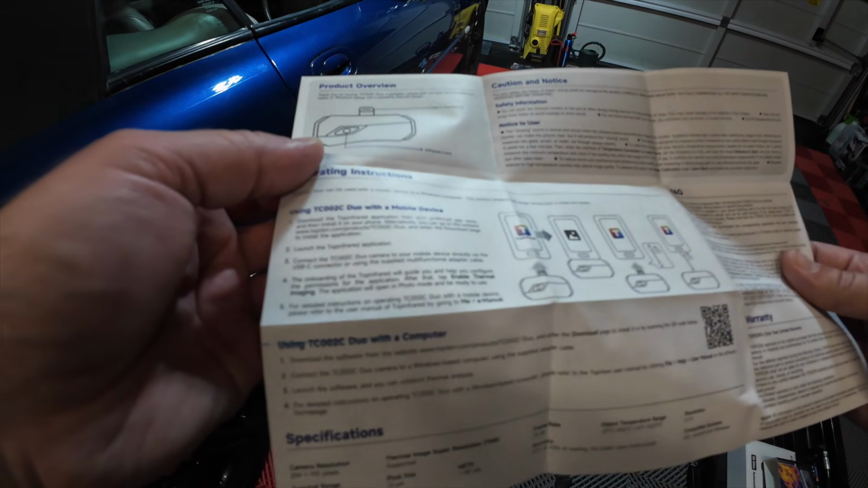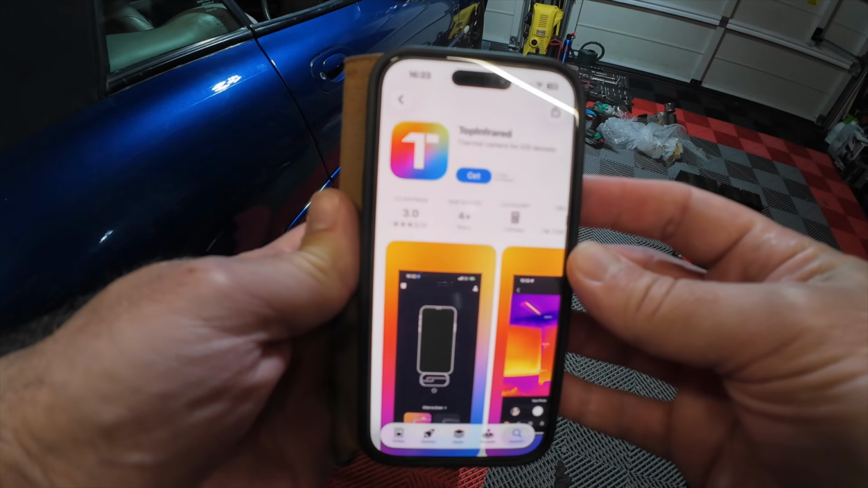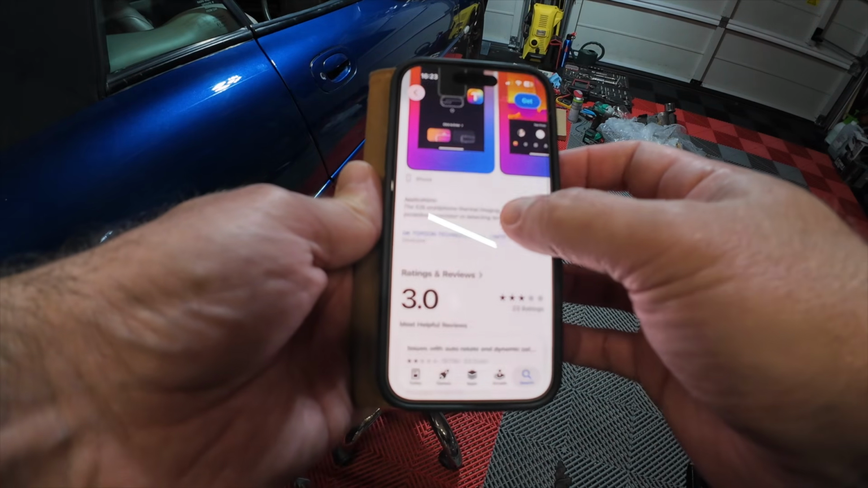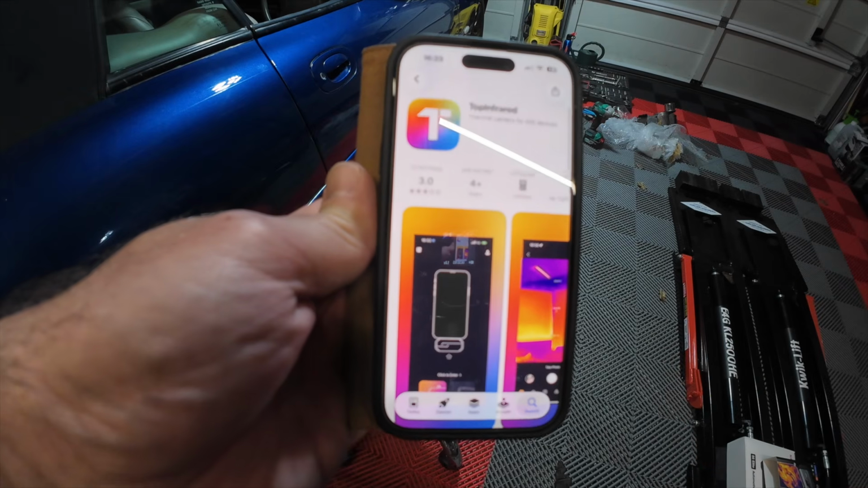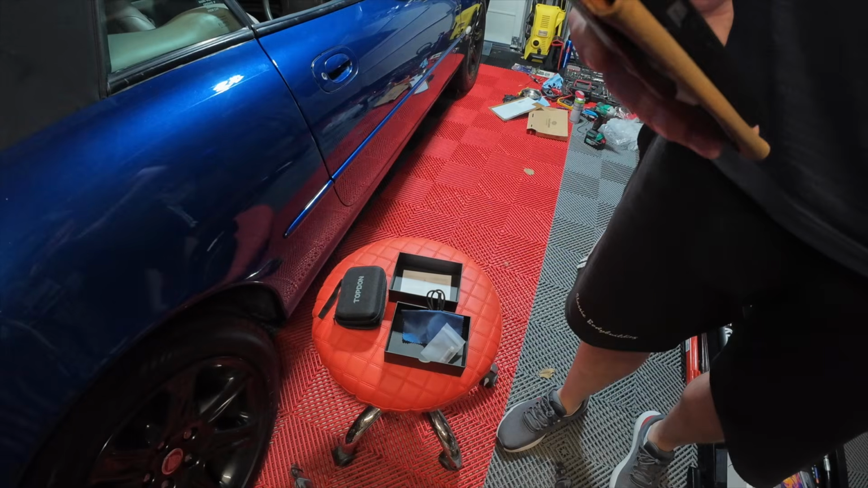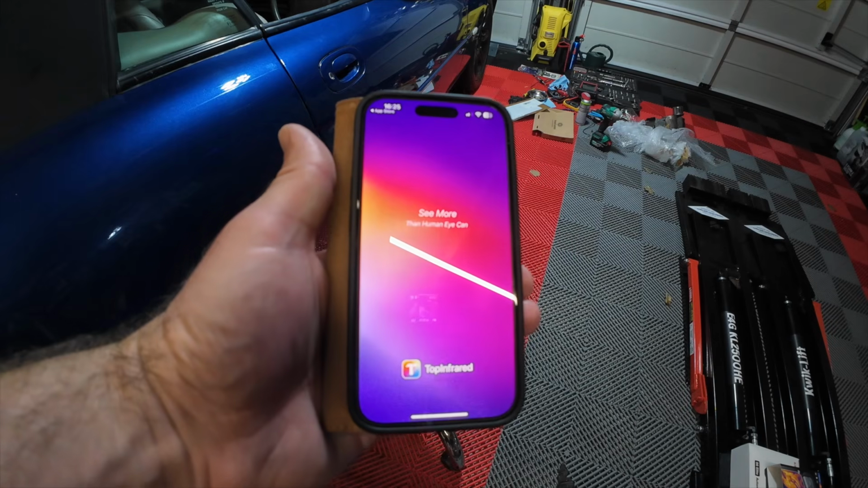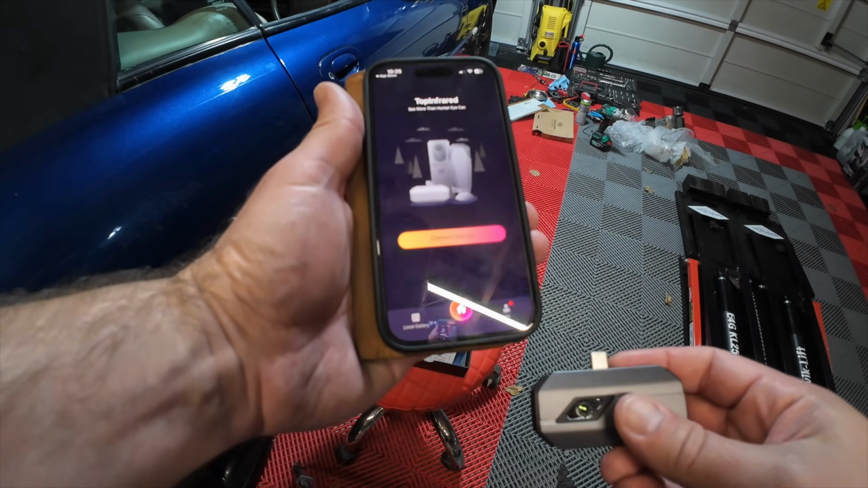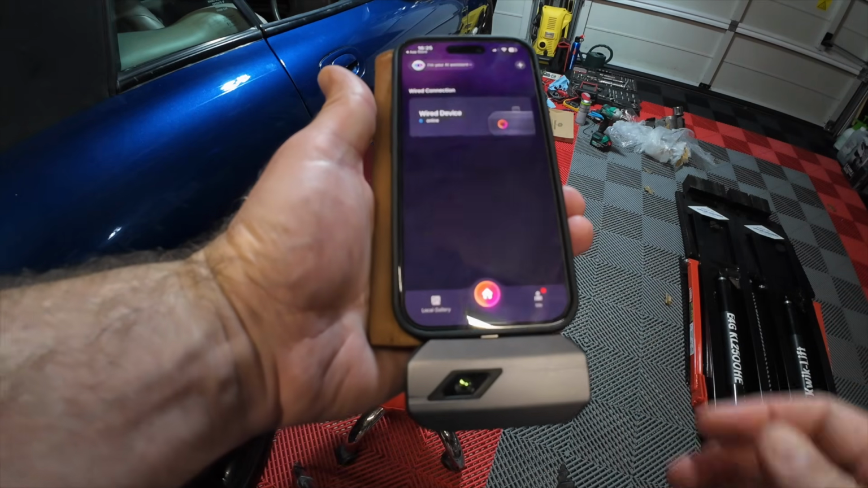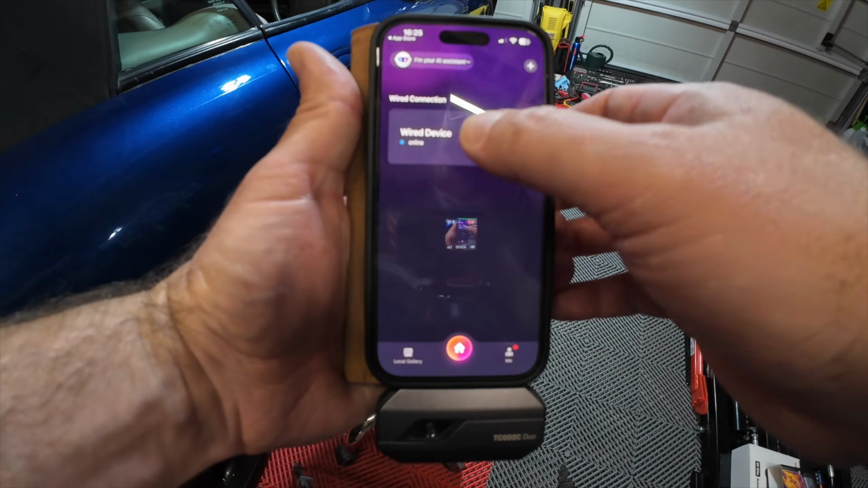So we'll download the Top Infrared app on the phone. Right, so there we have it, Top Infrared thermal camera for iOS devices from TOPDON. And that is my camera, so we'll download that. Right, so that's installed now. It says open this up, and it's asking me to connect the device, which I will very kindly do here. Hopefully I won't need an extender. There we go. Oh, wow, cool. Wired device online, it's doing a little clicky thing.